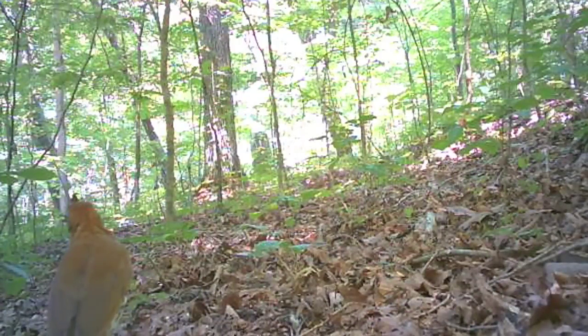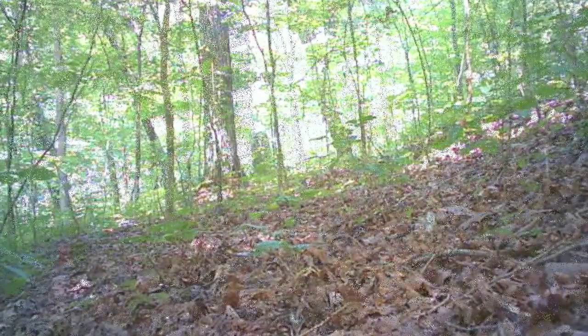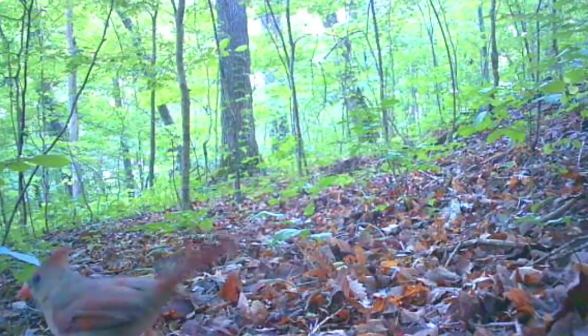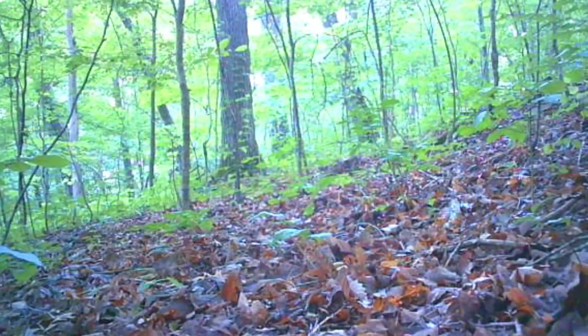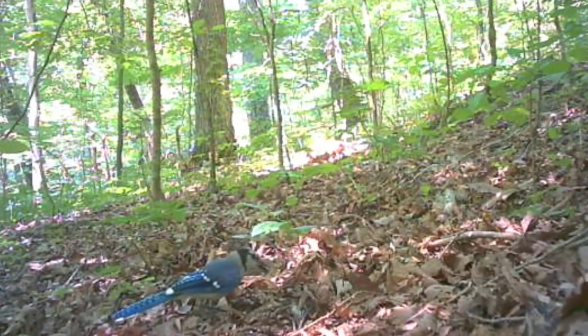And the birds out in the woods, looks like Woody got him something to eat, taking it back to his nest. I hope they do good. There's a beautiful cardinal. These birds thrive in these woods. And there's some blue jays.